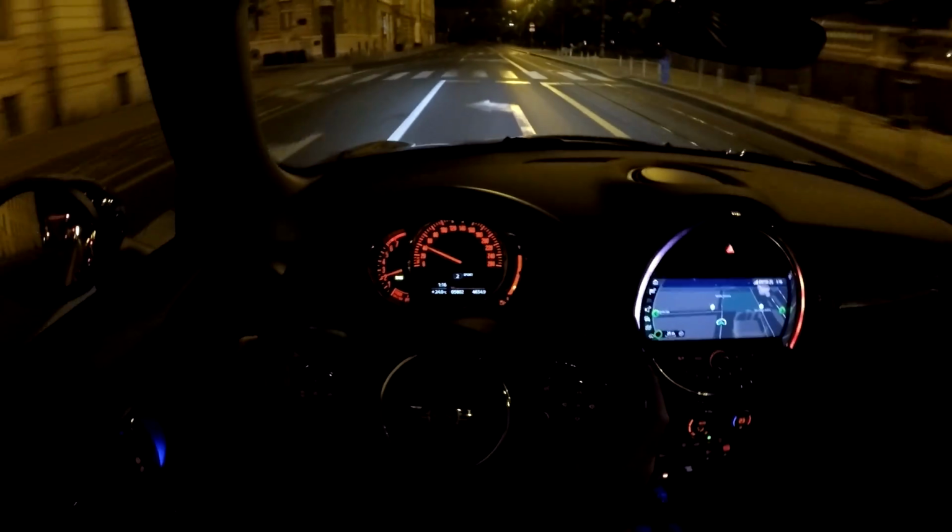I love my city, especially during the night, especially now during the summer season when there are not that many people, almost no one on the road, but there are a lot of tourists, of course, in the center, in the cafes, bars, pubs and clubs.